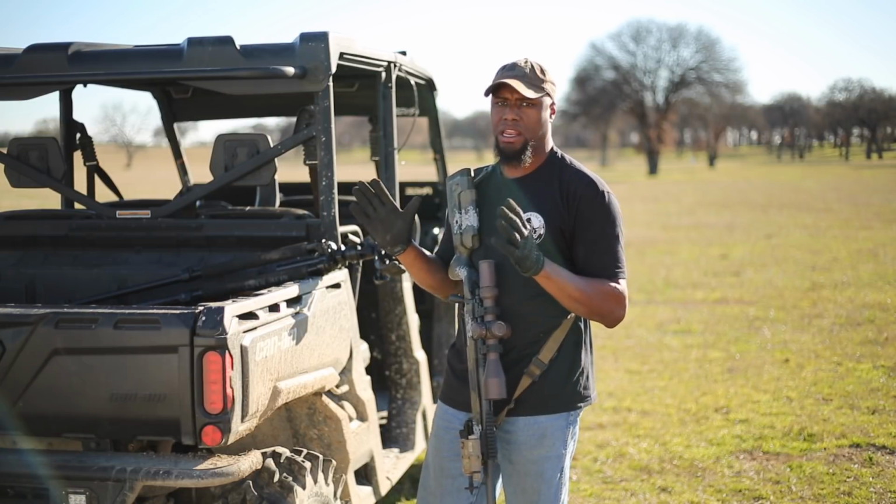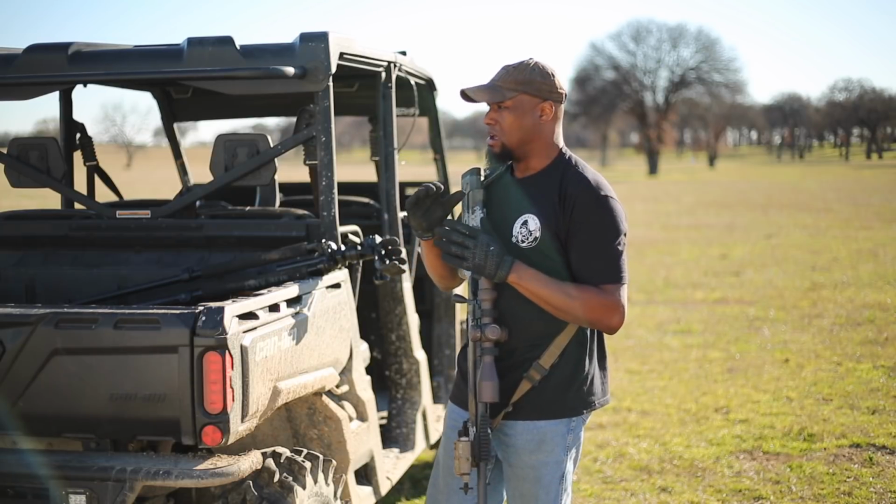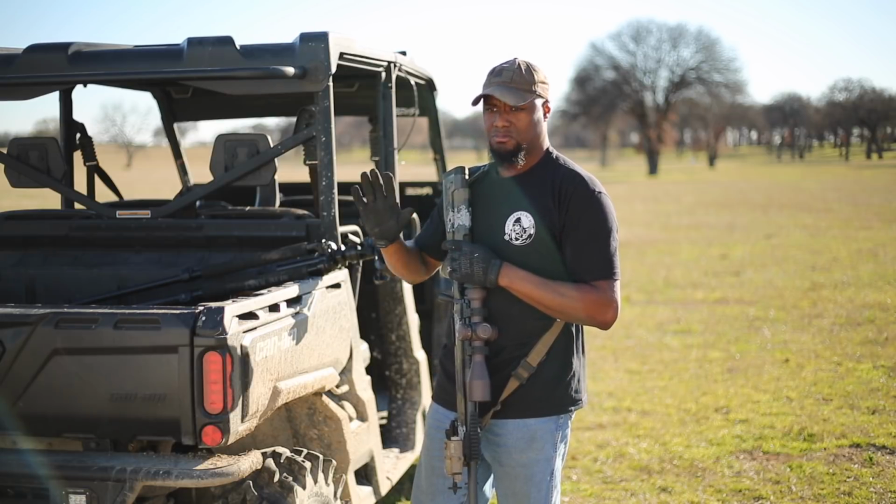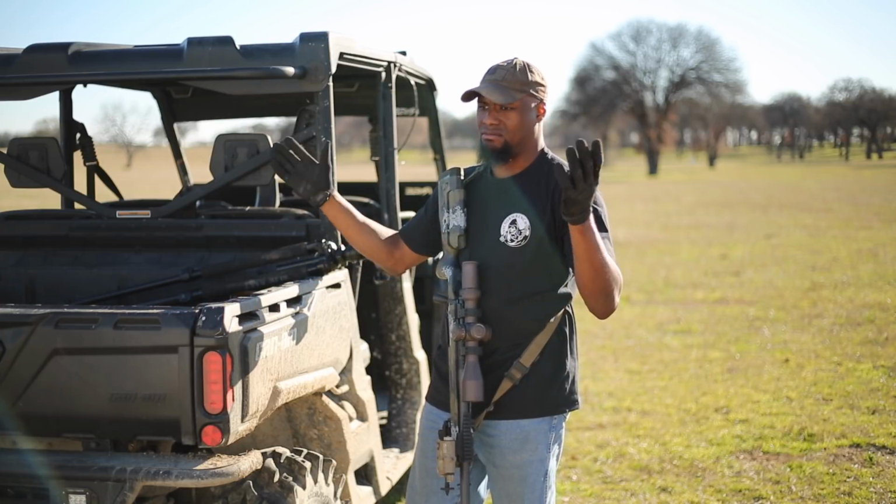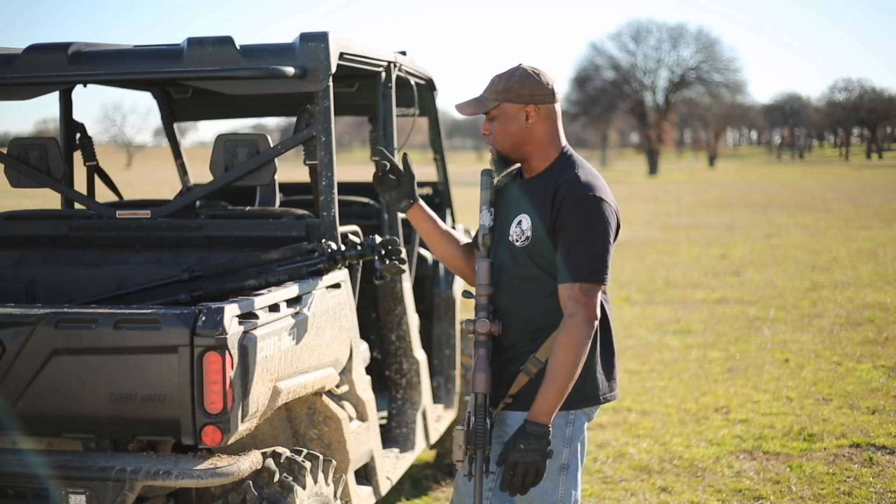I really can't explain it. I guess it's just a sudden change of noise and they just disappear. But if I leave this thing idling, especially if they can hear it, it's best just to keep it running. And there's been plenty of kills off of that. I just leave it running and then I go in for the stalk.